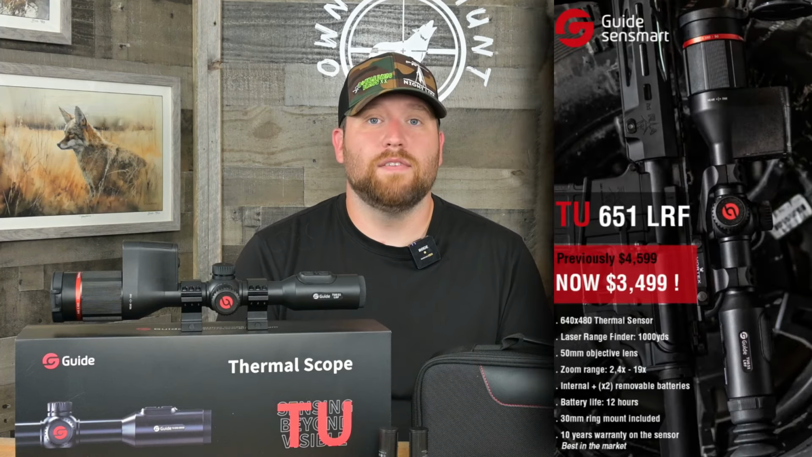This thing is a $3,500 scope, you guys. It came to market a lot more expensive than that. It was around the $4,200, $4,300 price point. But the market's changing, and so are prices. And so Guide has, as of I believe August 10th, 2024, dropped their pricing on this scope to $3,500. And that's going to sound like some crazy value the longer I talk about this scope as far as specs go. Stick around, guys. You aren't going to want to miss this.